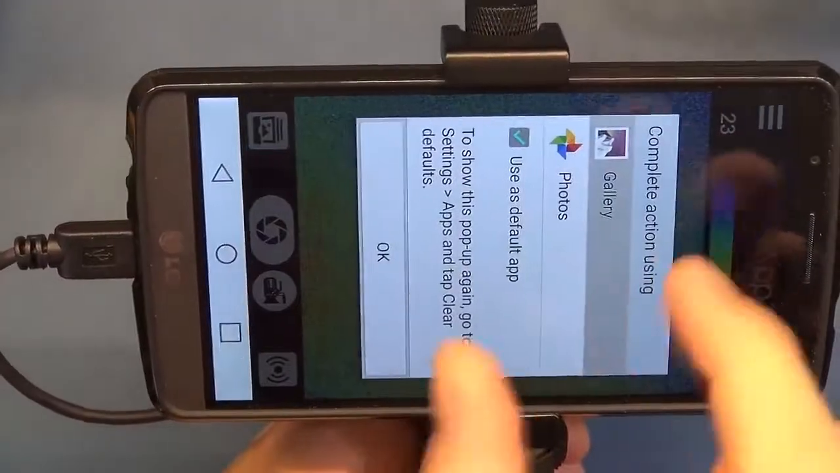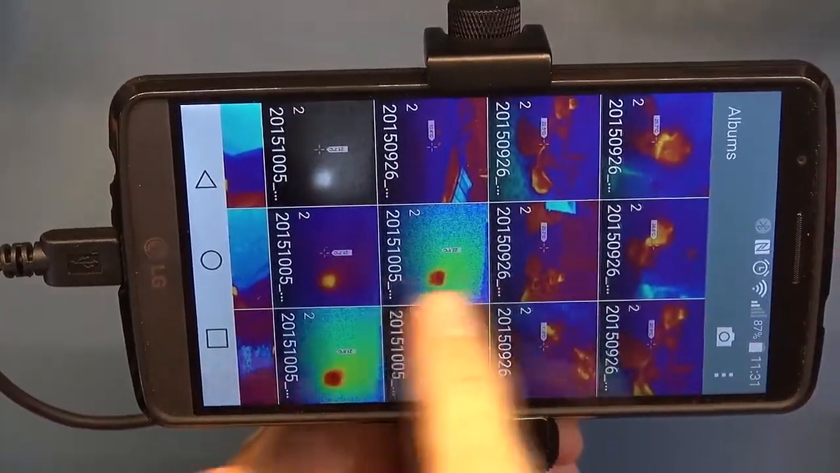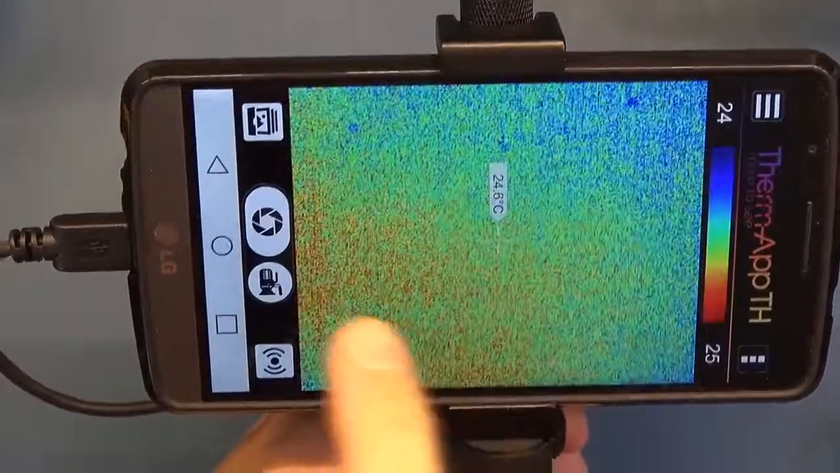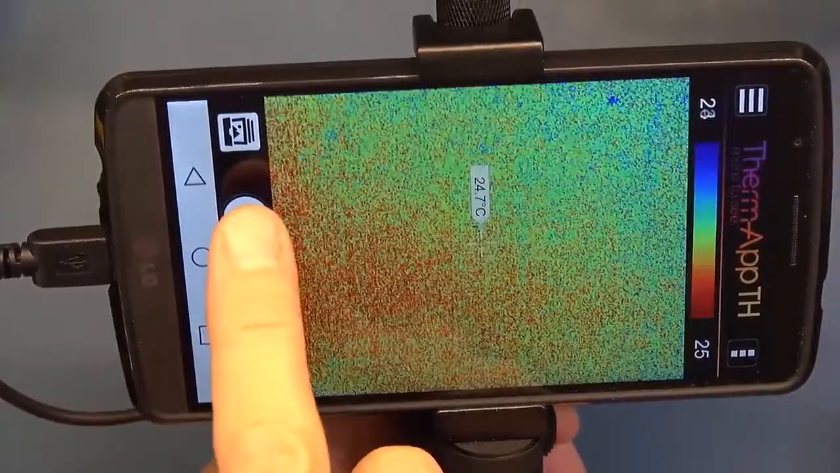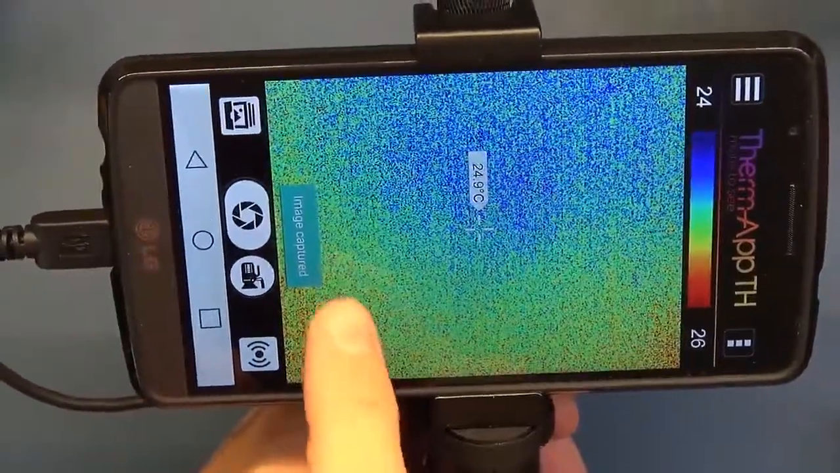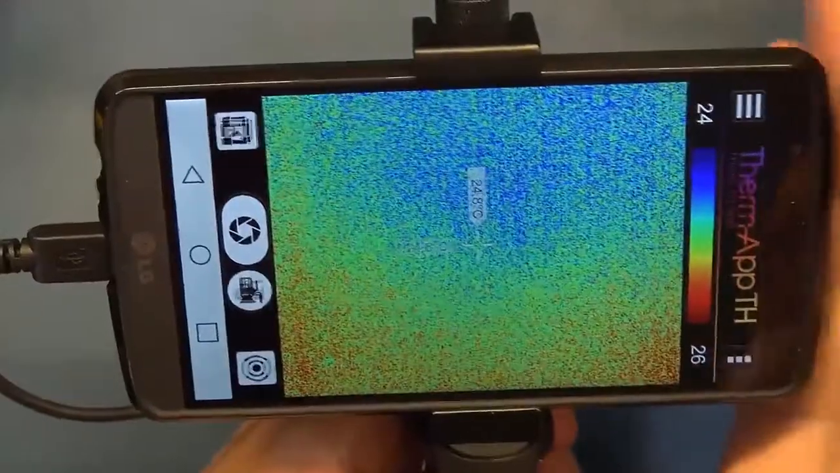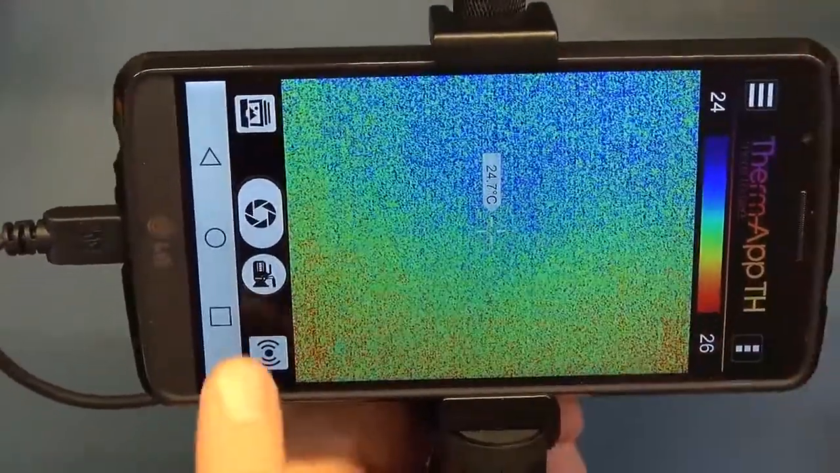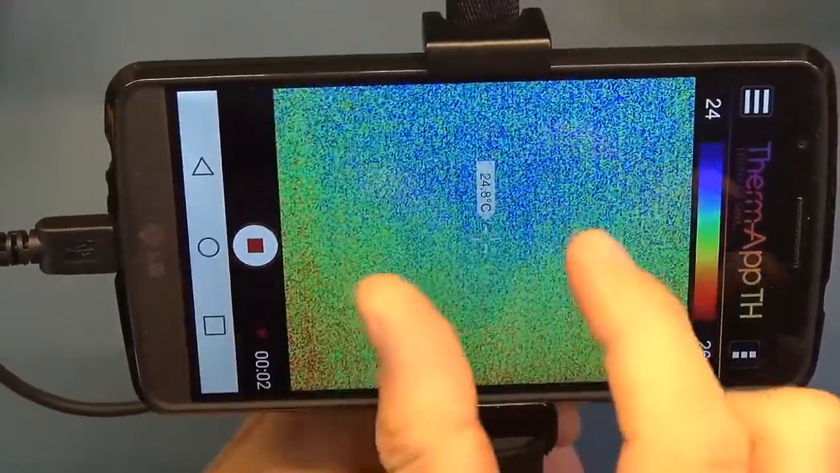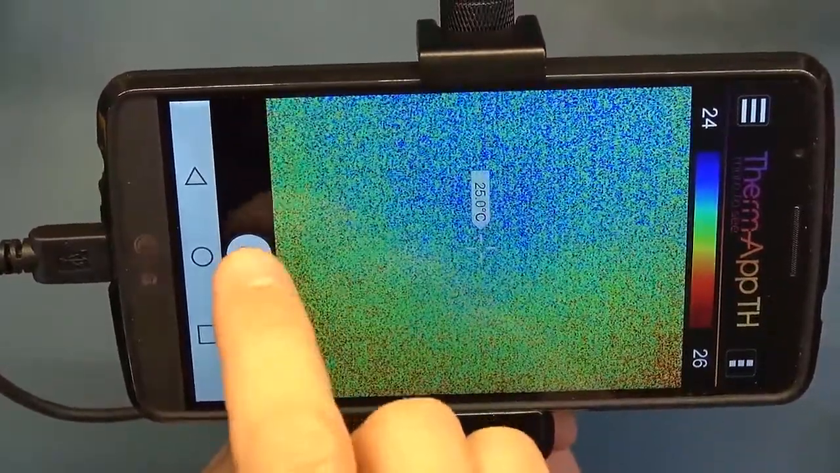On the camera main screen, the options that you've got: that little icon there will open up your gallery, the actual media placed on your phone. So you can decide what your default gallery is and then go and look at all the thermal images and videos that you've taken. You've then got this little shutter image that takes a picture. If I click that, it'll come up and say that it's captured an image. If I've got the normal photo mode enabled, it's then used the camera on the phone as well to take a normal image. You've got your video button on the phone. This then is capturing video and audio as well. Obviously I can disable the audio if I don't want that.